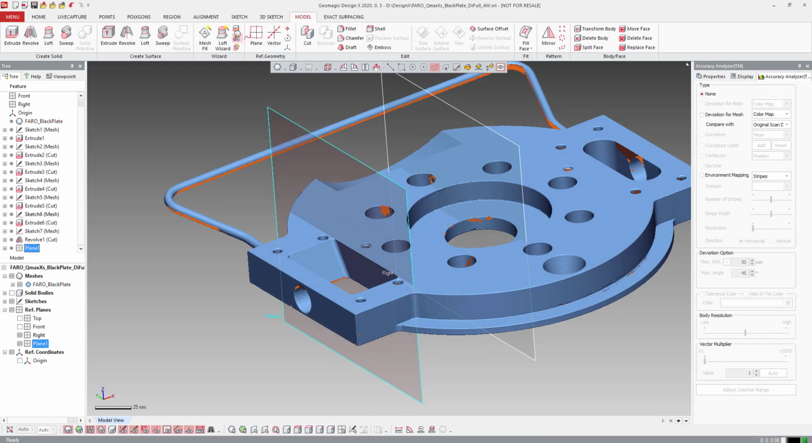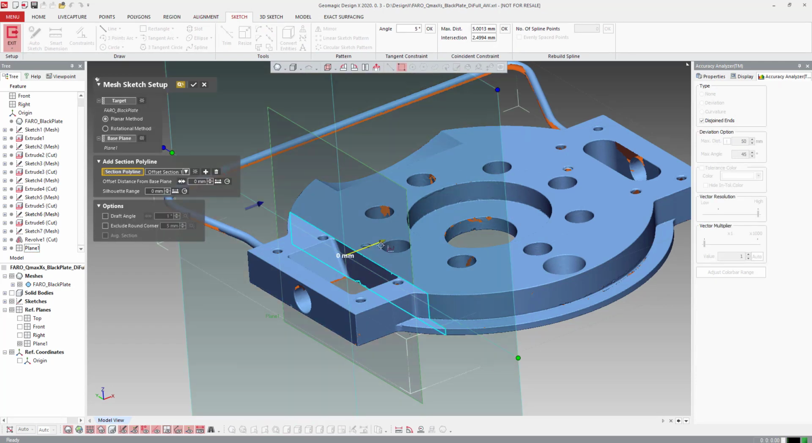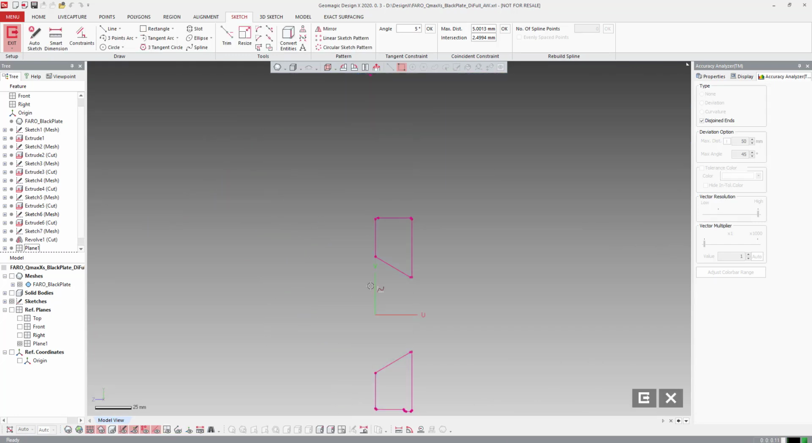So now we're going to grab this plane, sketch. We turn off the right one just for fun. Mesh sketch. We're going to come back in. I'm just going to put it somewhere in the middle just because it looks nice there. We don't want to be on the edges and the fillets that are in there. So we're going to hit OK with that. This we're going to assume is centered on the center axis. So I'm going to come in and click this line. We're going to click this line.